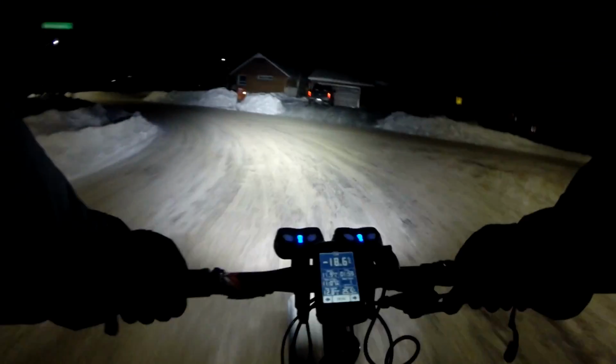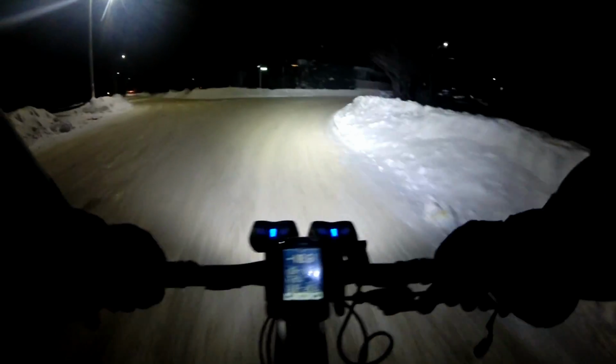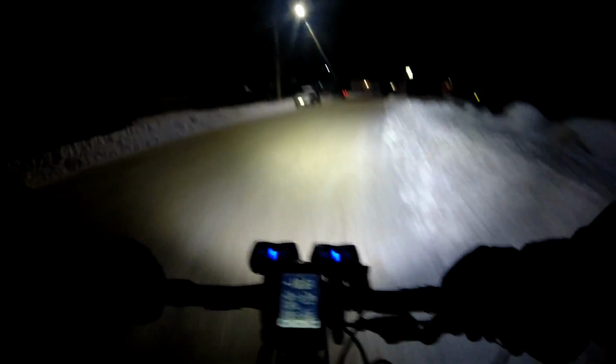But these past 2 winters are the most serious that I've been about winter commuting and winter night riding. So this cycle light system has gotten substantially more usage in 1 year than my previous system.